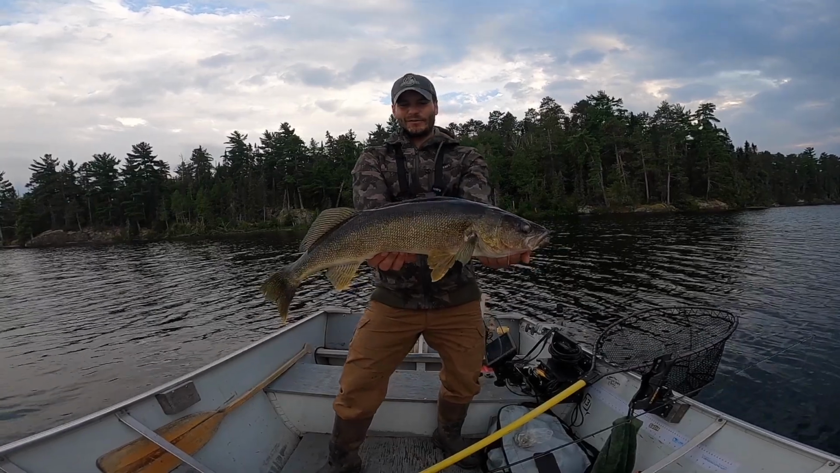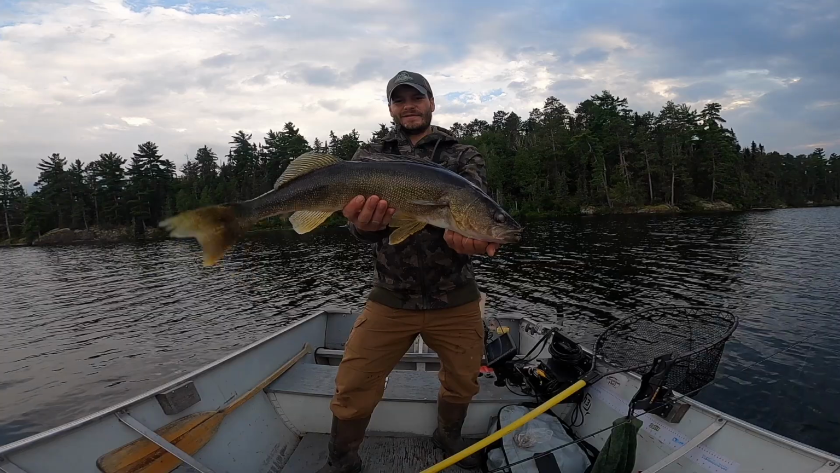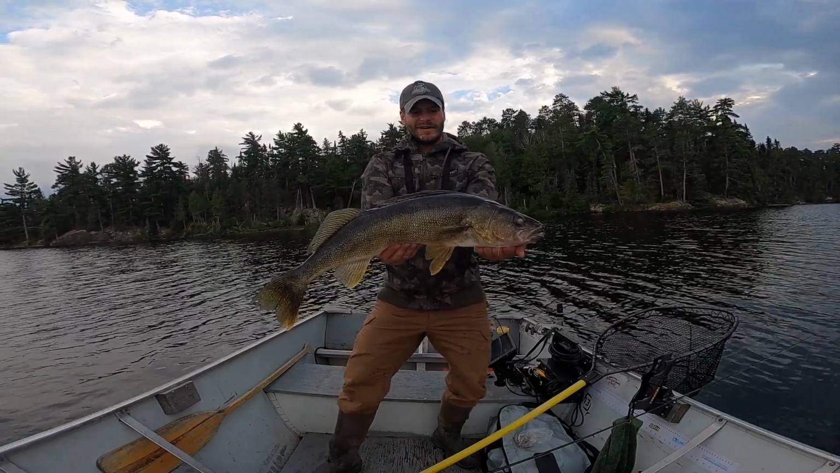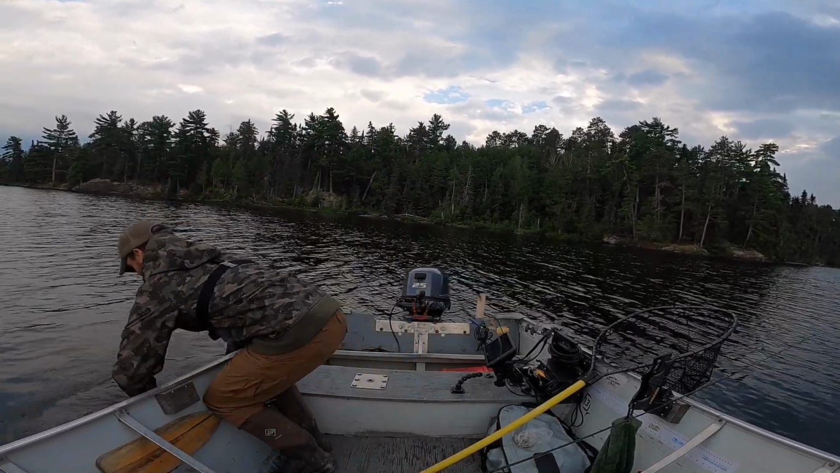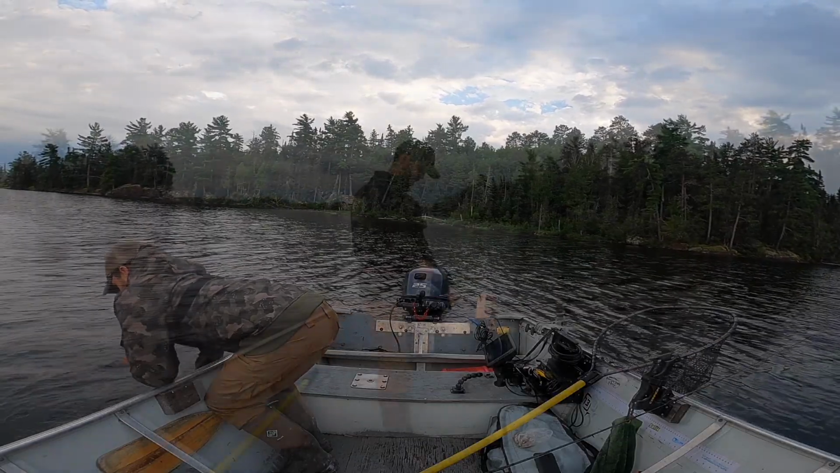You'd swear it was the same fish over and over, but it's not. If I get this guy's fin up, he's got a nice blue fin on him. There we are, check that out. Nice quality walleye. We go back, that's number 4. All of them have been 24, 25 inches or bigger. That's just unbelievable, check that.